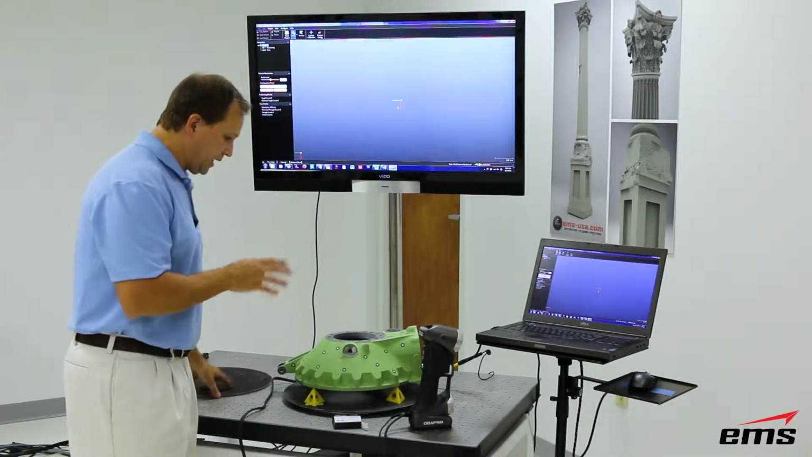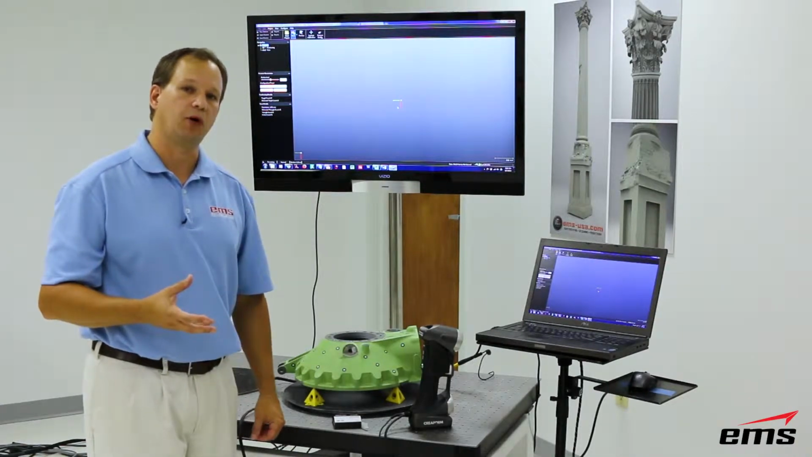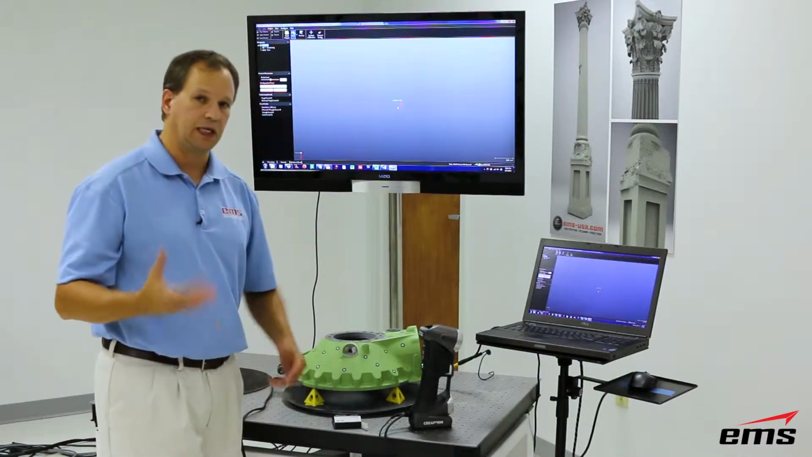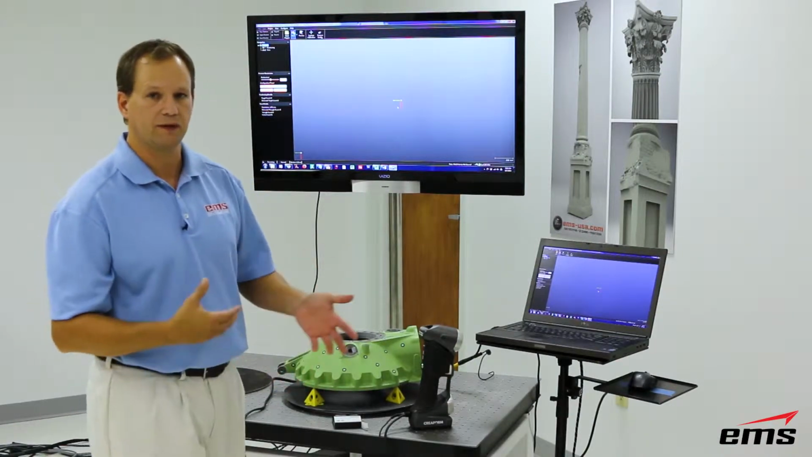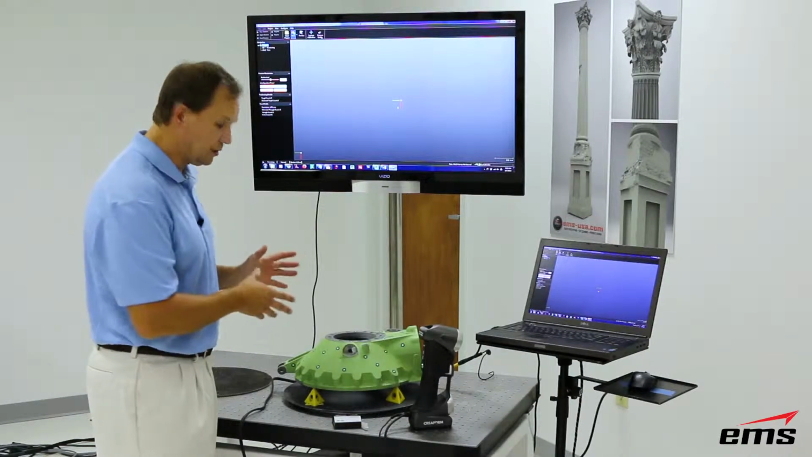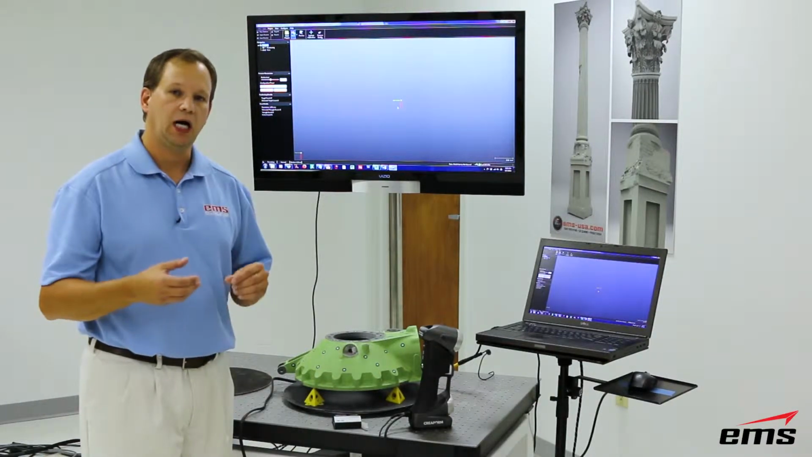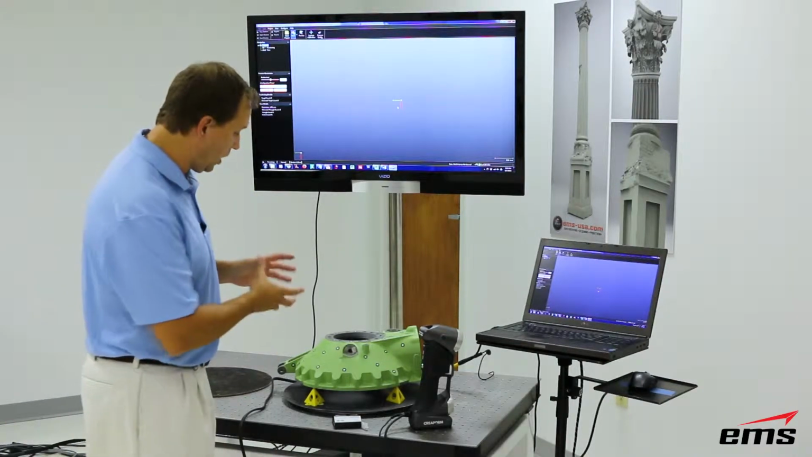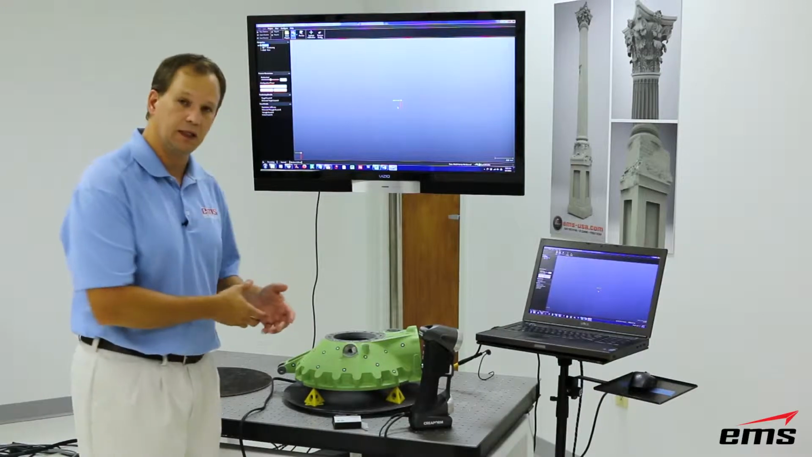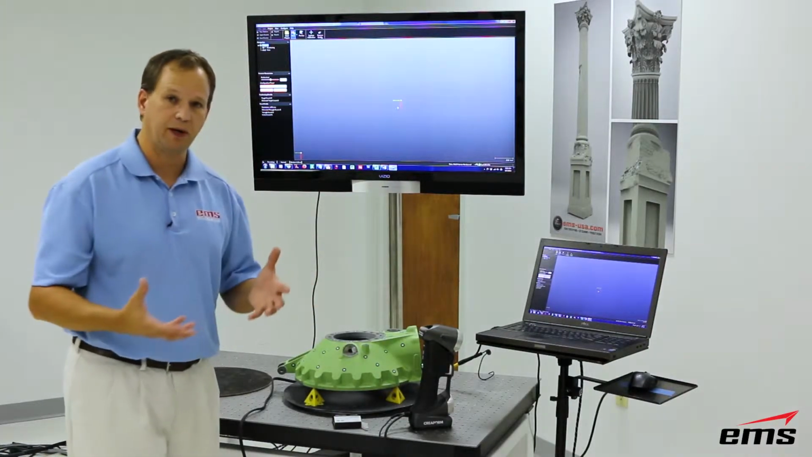Now, the HandySCAN scanner requires targets on the part in order to scan. A lot of times people think, oh, targets, I'm going to have to target the part, that's a lot of work. It's actually really easy on most things, and then there's some other tricks I'll show you. The advantage of targeting the part is it allows many things to happen. One, I can move the part around because the targets are on the part. It's going to be looking at the targets and allow the part to move around.